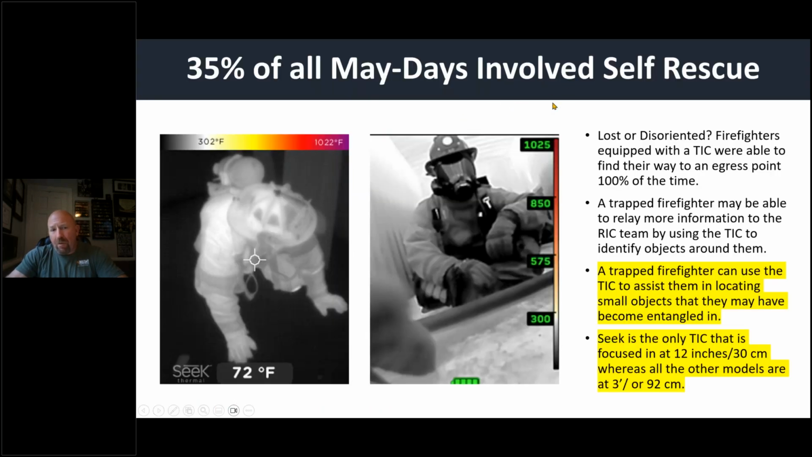Okay. When we talked about 35% of all the maydays involve self-rescue, look at the picture of the FirePro X original one on the left compared to the FirePro 300 today. In Michael Whitty's paper, one of the surveys they did when firefighters were lost or disoriented, if they were equipped with a TIC, given a TIC during that point, they were able to find their way out to an egress point 100% of the time.